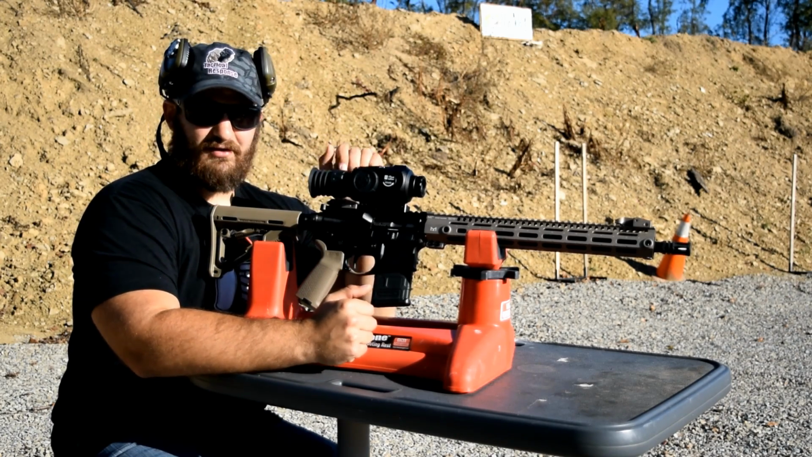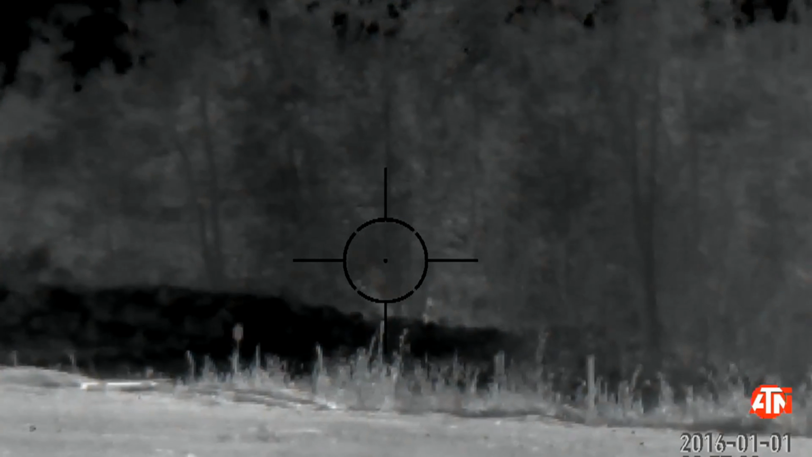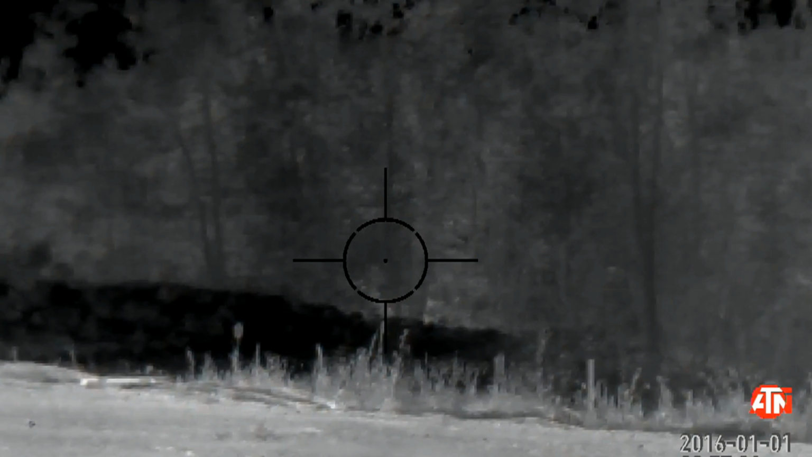So I've gone ahead and turned that thing on. I've set it for 10 seconds. We're going to go ahead and try it out right now. Same series of targets in white hot. Go!